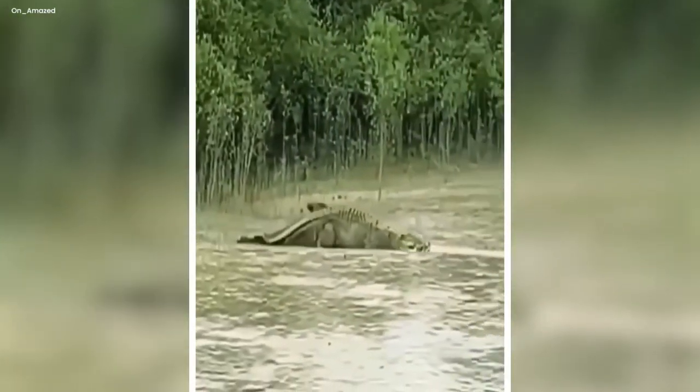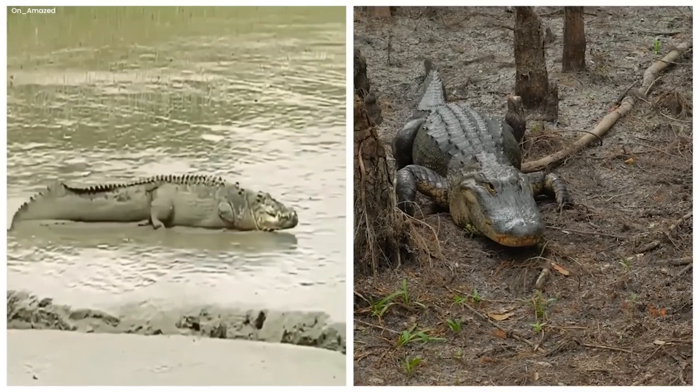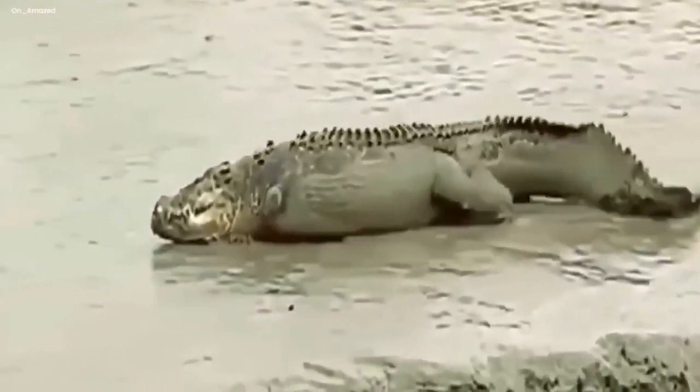But the most peculiar and creepy thing that was seen was that it seemed to be missing the front limbs of this creature, or being. This creature was very rare. It also looked like an alligator, but it was situated on the sandy ground. Its powerful tail was shaking and rubbing on the ground as it was moving towards. He didn't find anything.